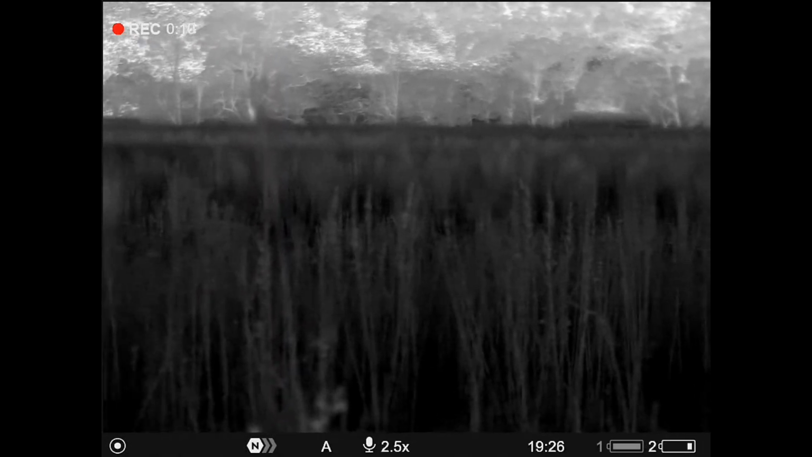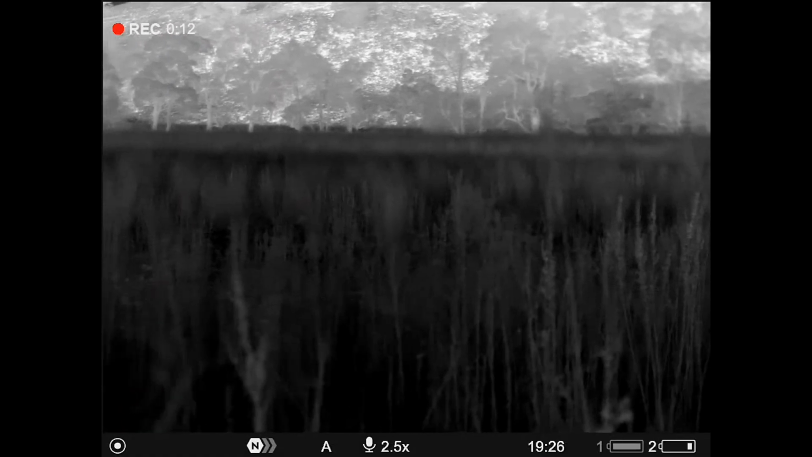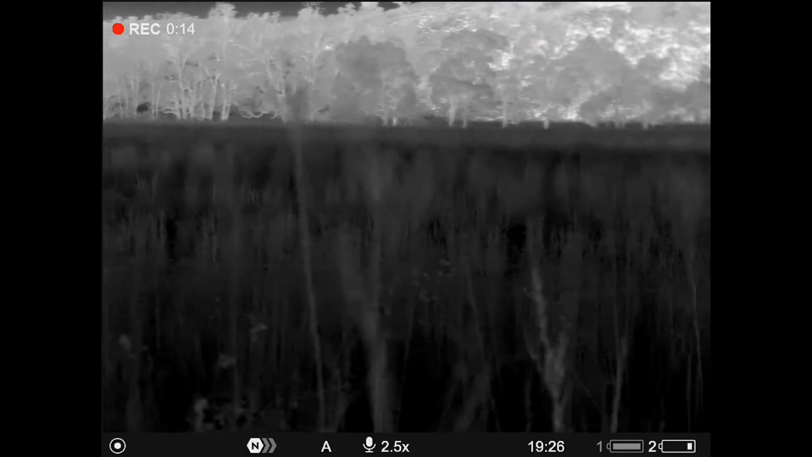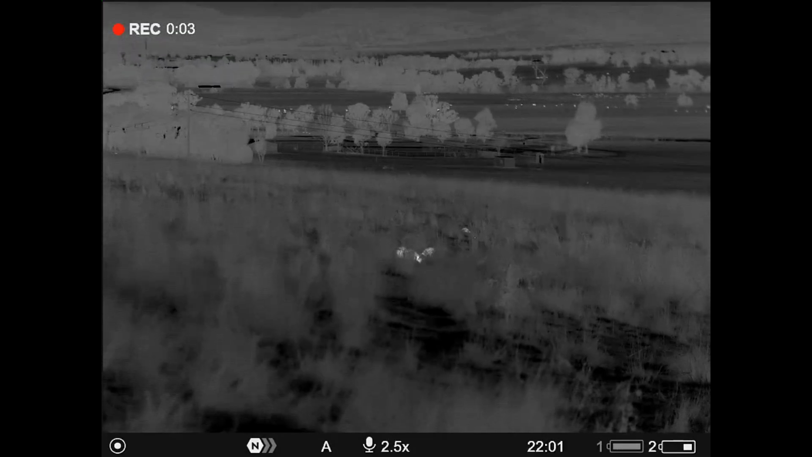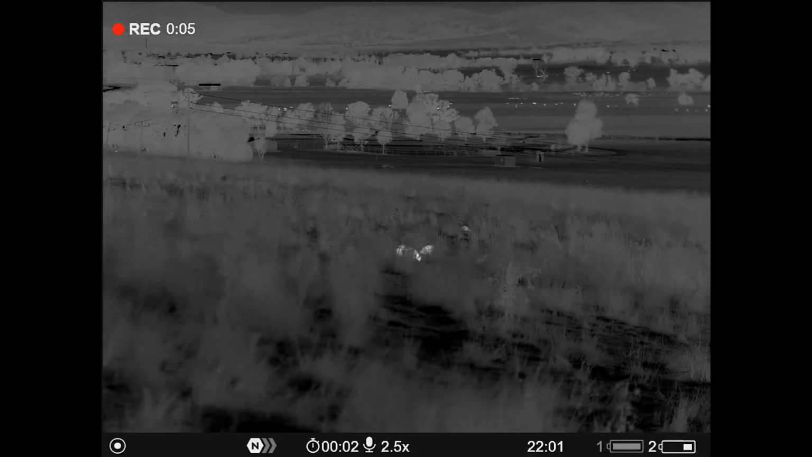I tell you what, those pigs vanish in this grass. They only take a few steps and you can't see them anymore. Bloody pigs just there. Cheeky buggers. There's that dead sow I shot with a subsonic behind him.